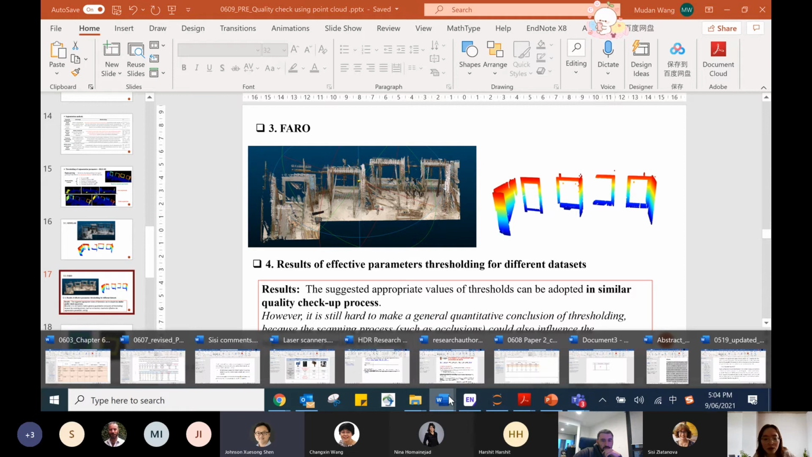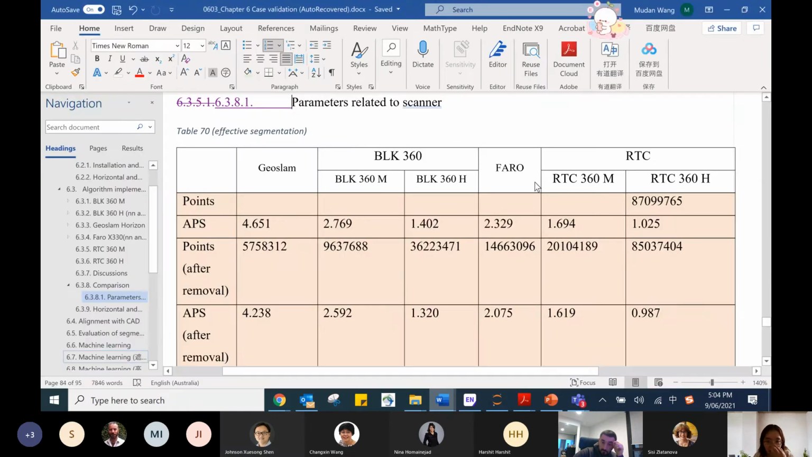For the BLK, I use two scans, in the medium mode and the high mode, and I also use the RTC scanner. The accuracy is much higher than Baro and the BLK, and I can also process the results. Maybe the comparison among these scanners could be more useful.